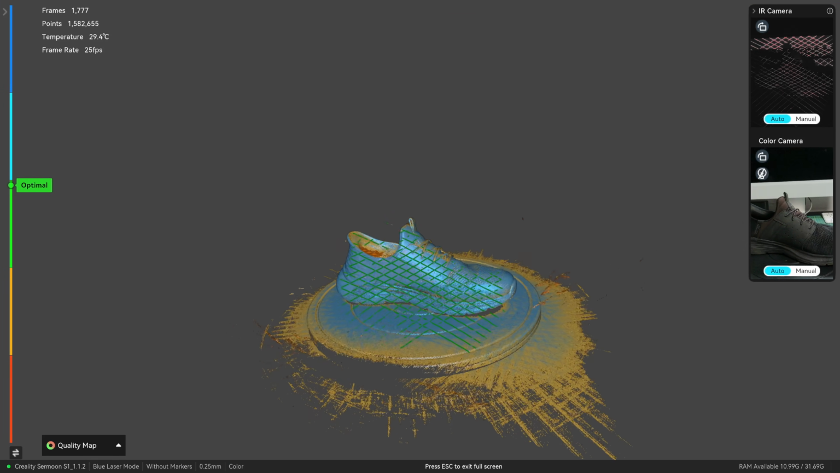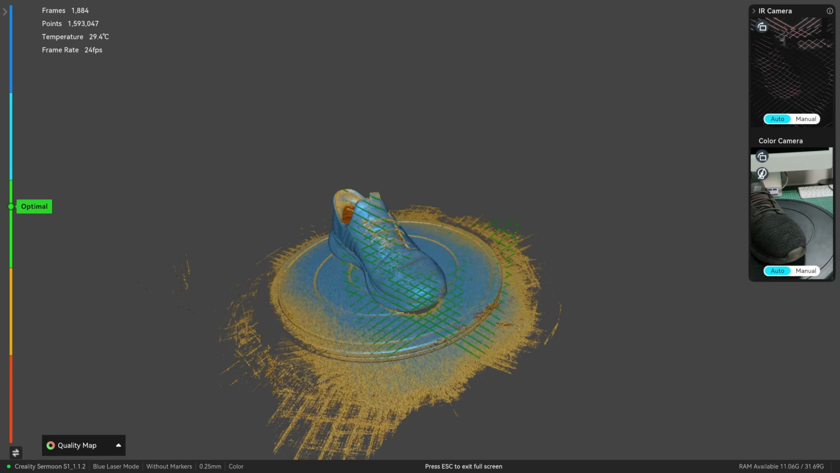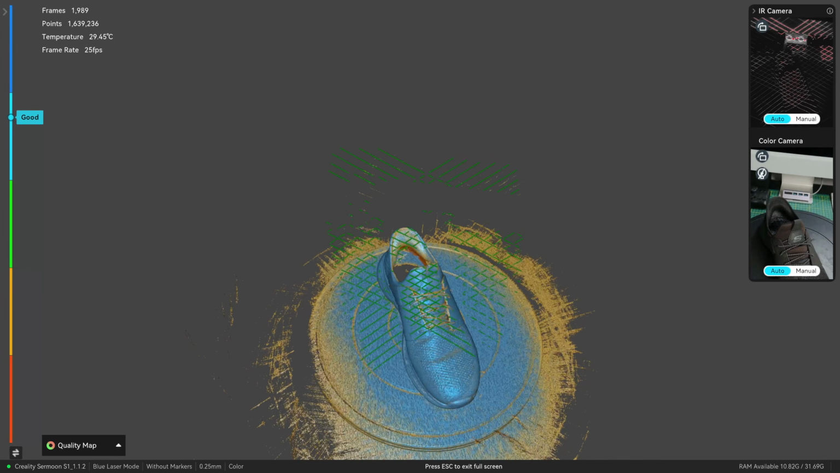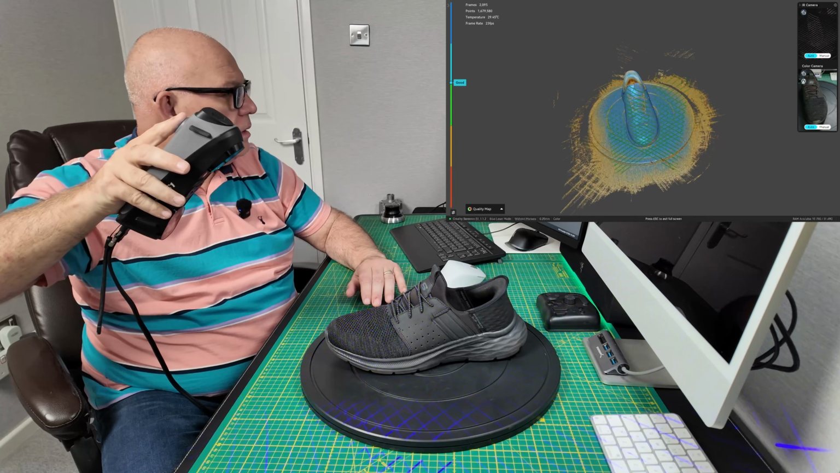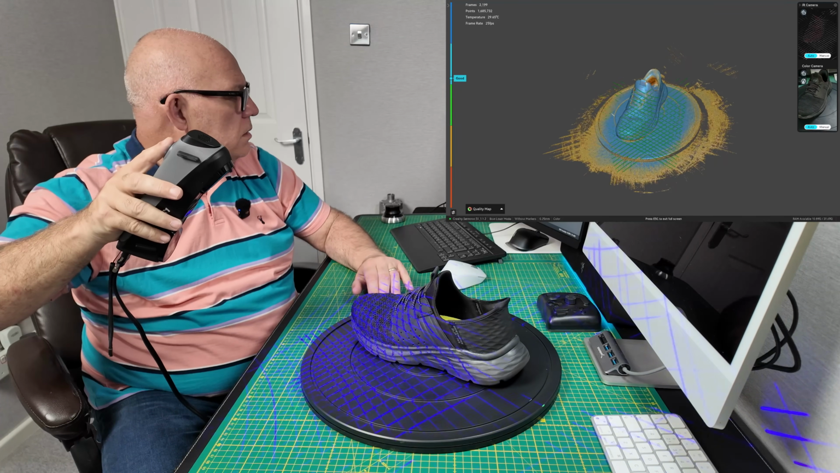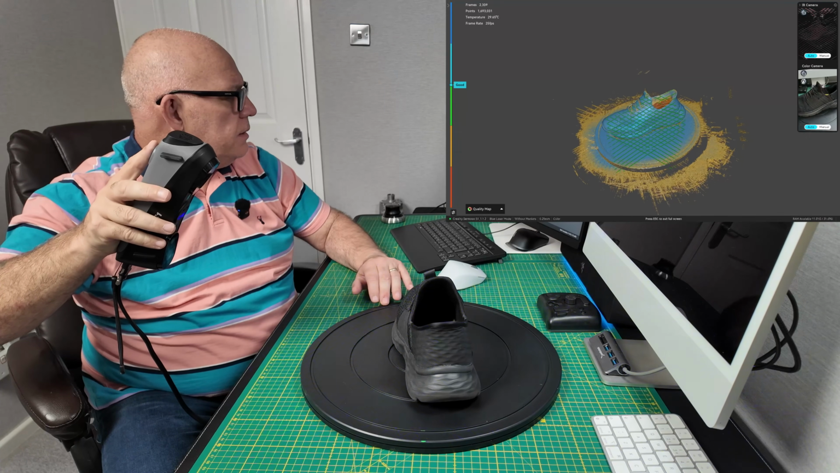Come down low now, see if I can get all the detail in. Up on top where the laces are. Okay, so let's torture test it a little bit now then.